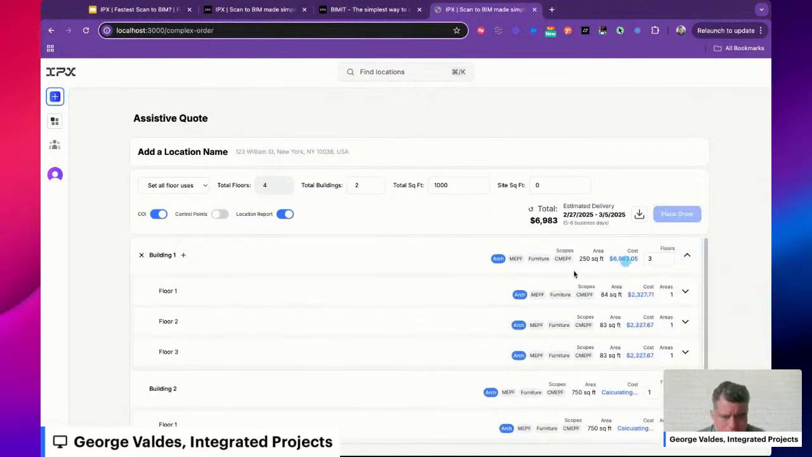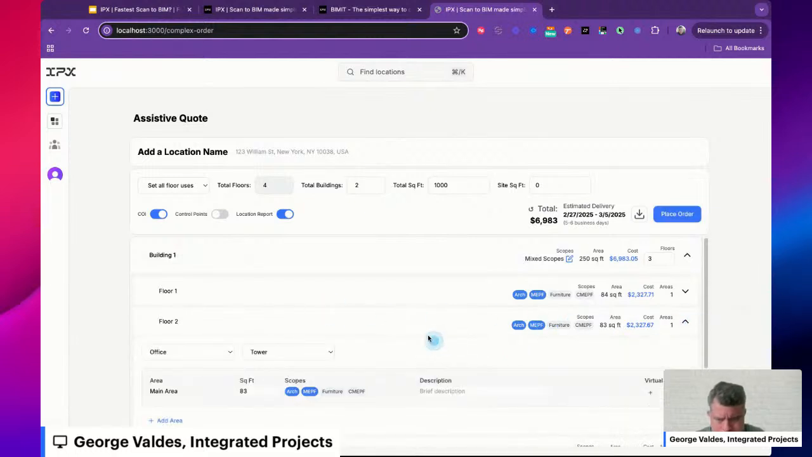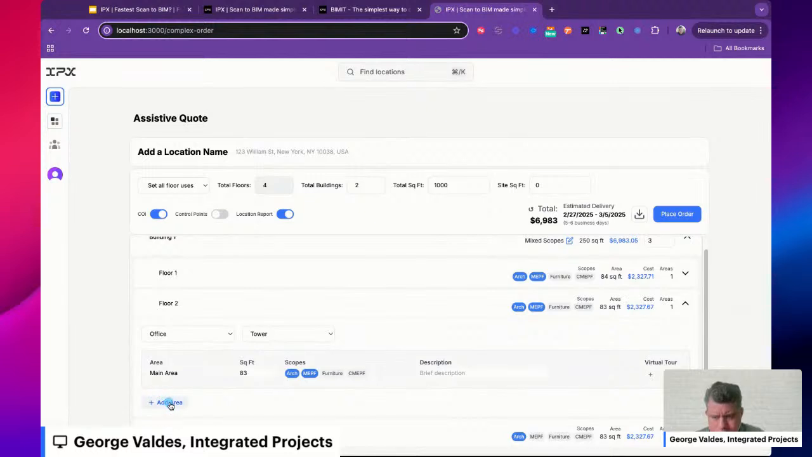If I unwrap this, I can start to pick the actual scope of work per floor. I can even go further and add additional areas to this, and ultimately come back and get a real-time quote here for this price. I haven't moved any of the numbers here, but you'll start to see that pretty soon. We can start to give you not only the price itself, even as complicated as the order might be, but we'll be able to simplify that for you in just a matter of clicks, which is pretty game-changing for us.